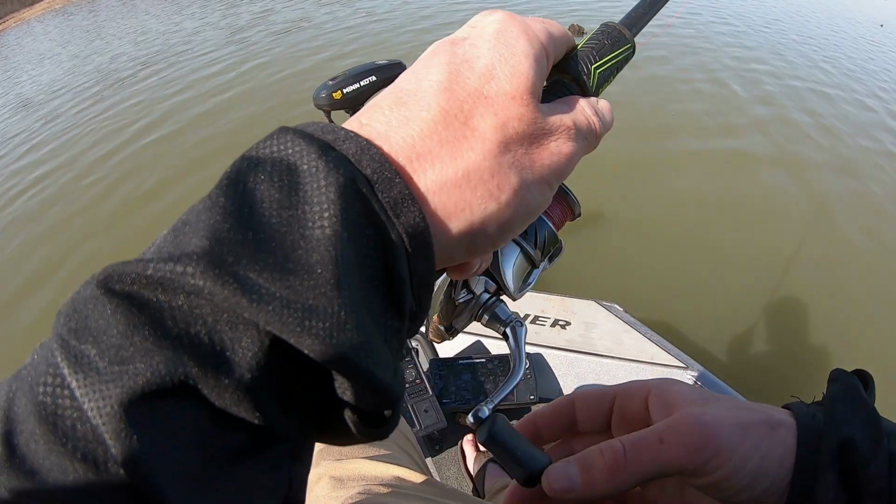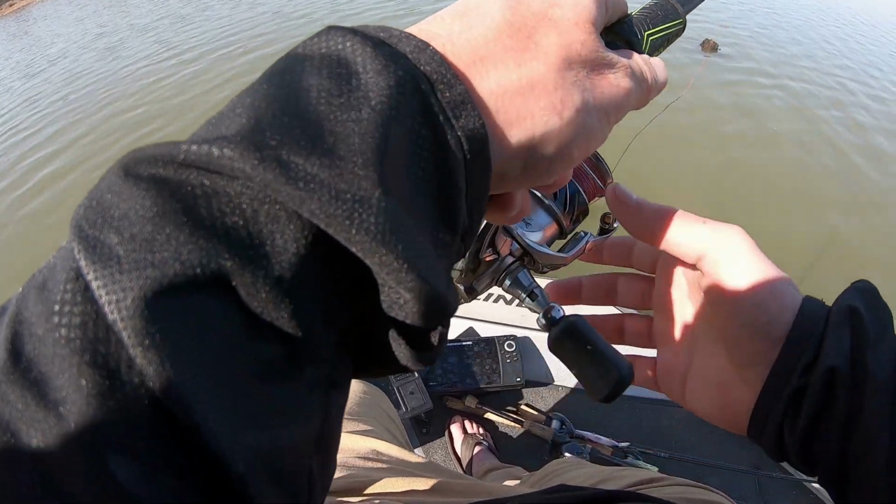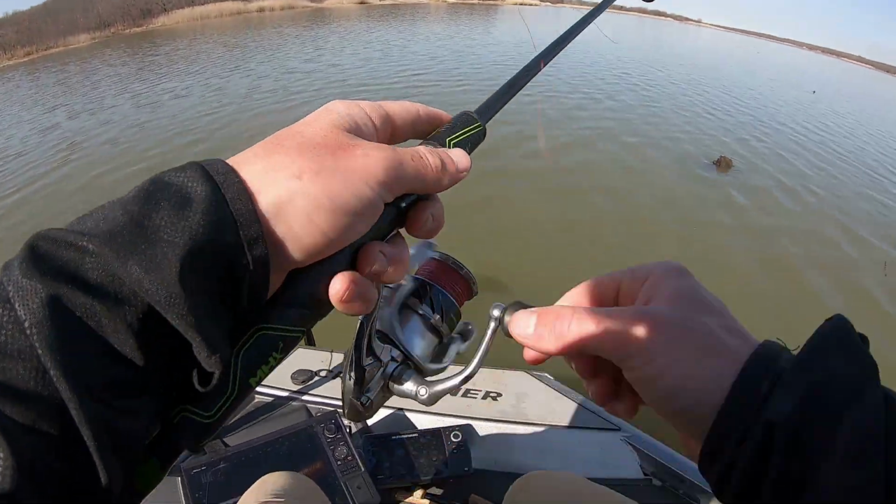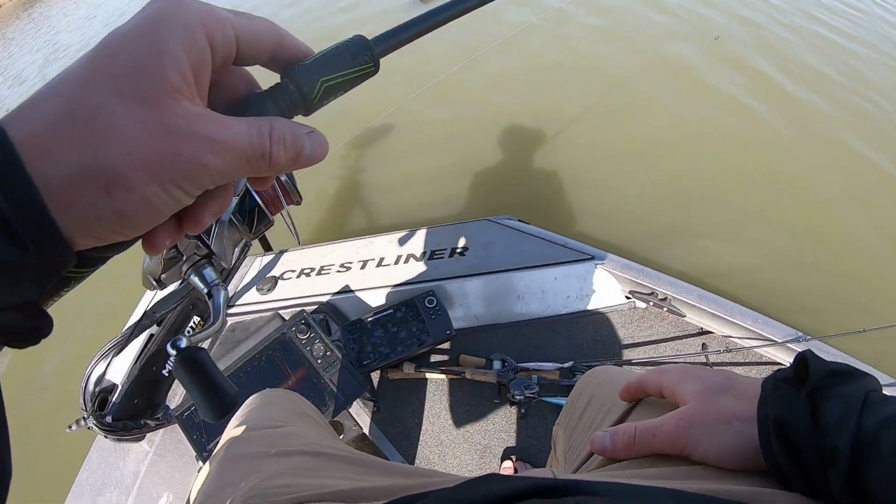It's like right under the boat too. I can't do anything. Every time I give it a little hop, he comes back. Dang it. They're like that. They're fickle right now.